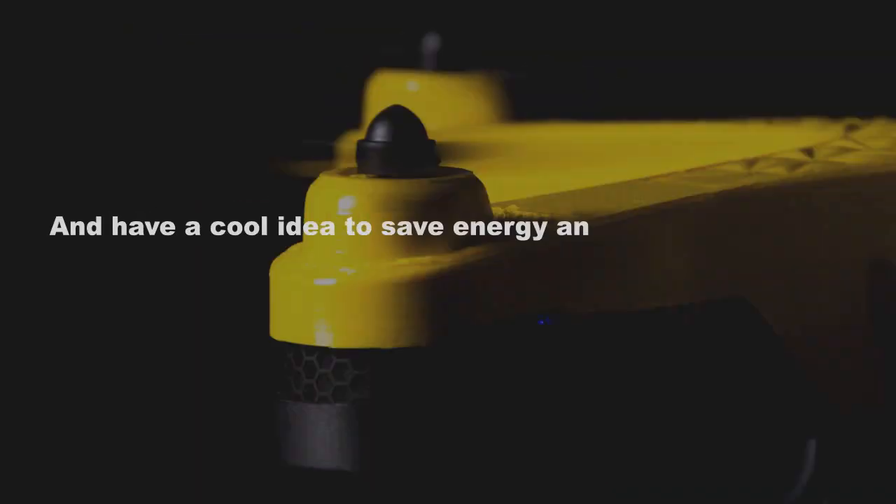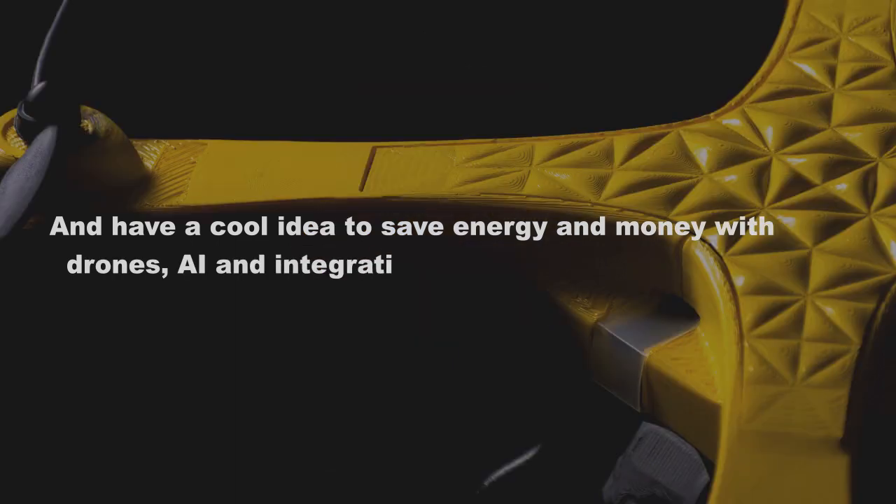Hi, we are Therma and have a cool idea to save energy and money with drones, AI, and integrating with BIM and CMMS.